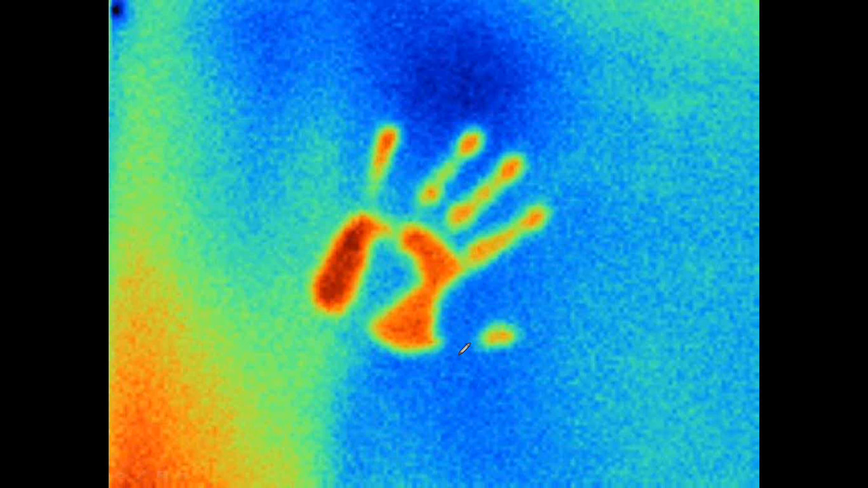Again, just looking at that radiated energy from the surface, again, just a wall, the typical handprint, just showing that when I touch the wall, the heat from my hand convectively went into that surface. I removed my hand, and now it's radiating back out towards the camera.